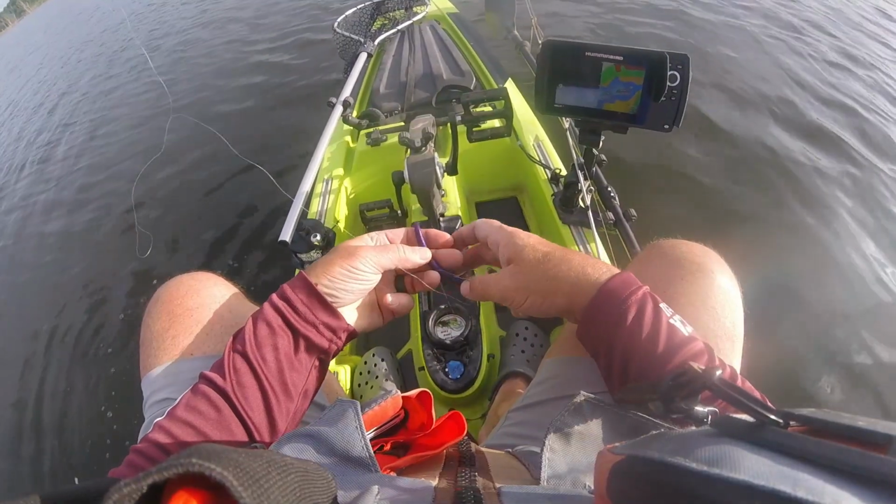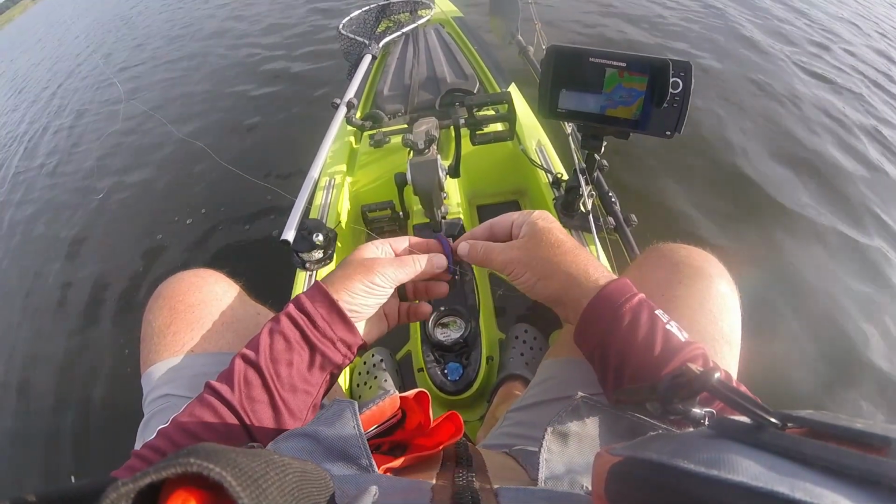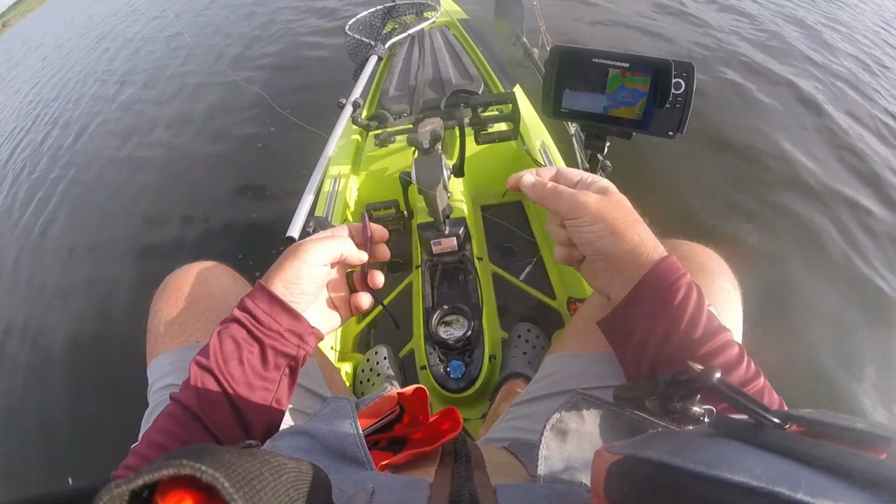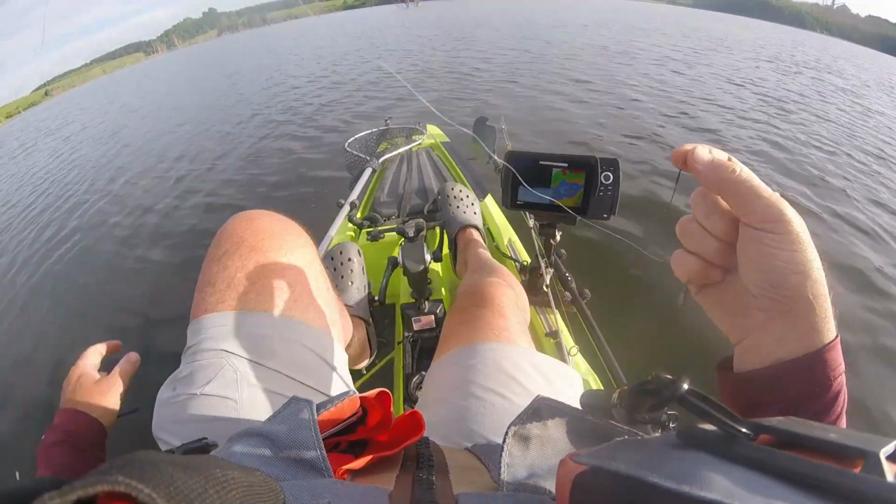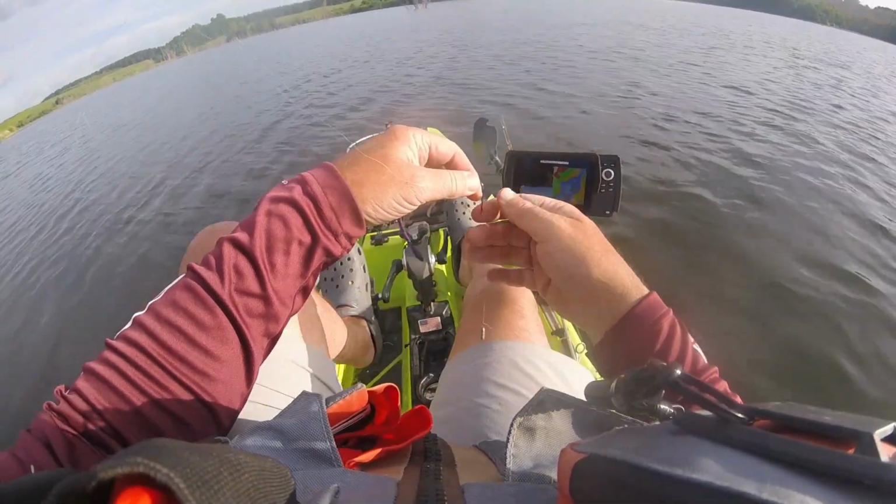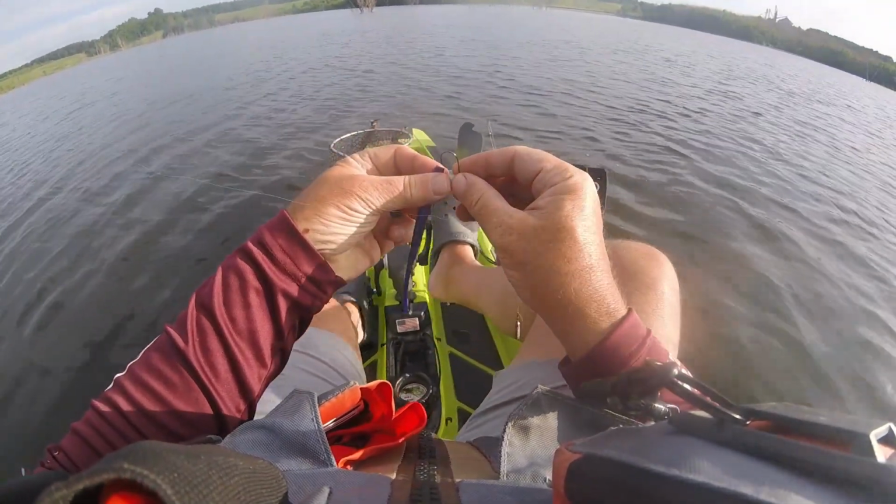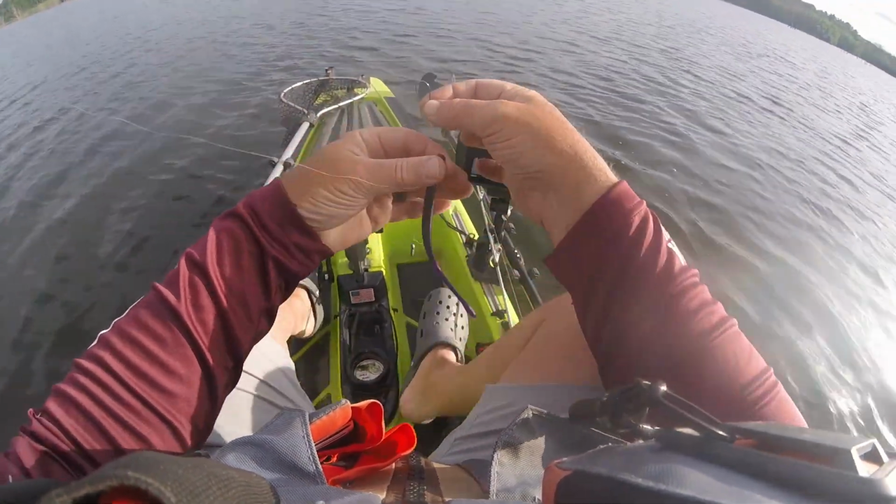Again, not a big fish, but I'm locating my hump and casting to it and catching fish, which is a confidence builder for me.